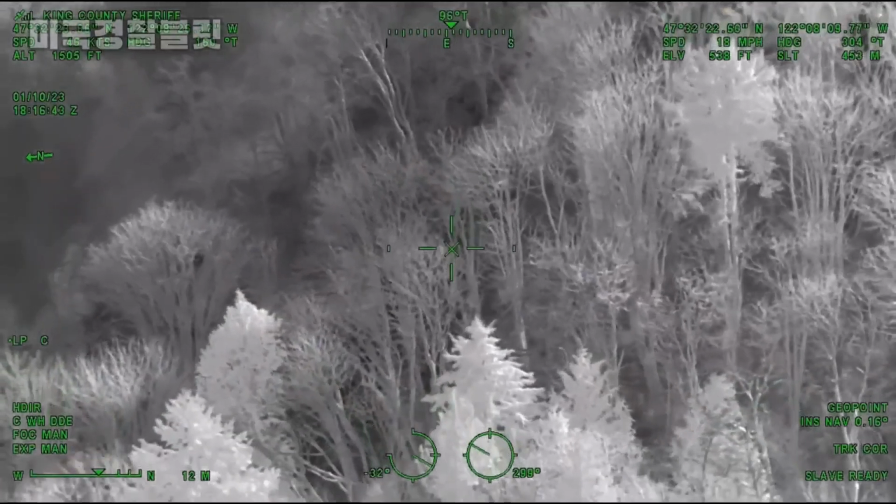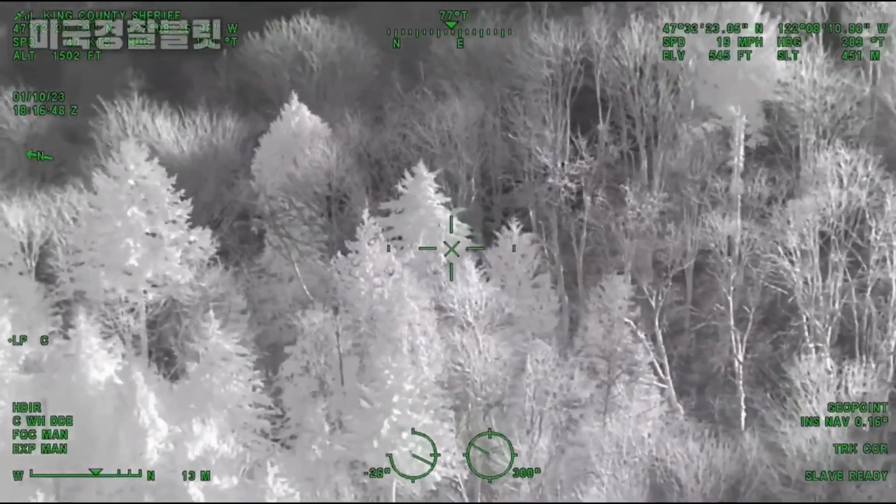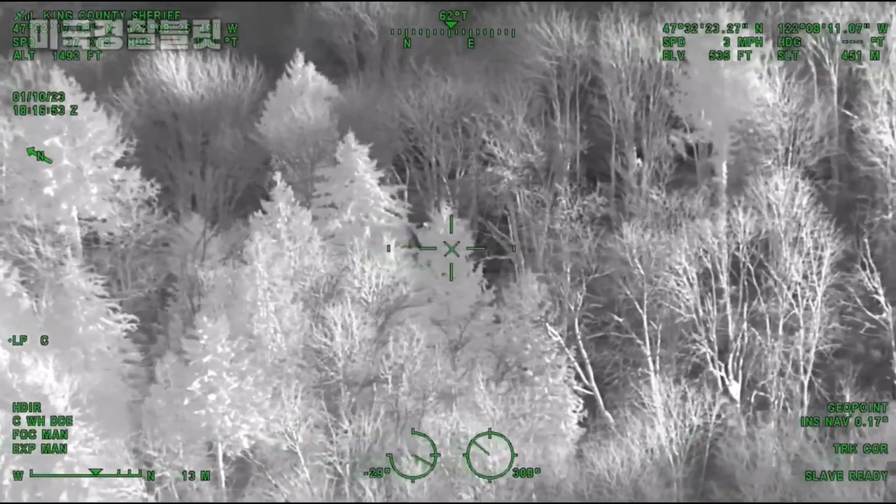What do you want? Stand by. We got one in the car in the back of the vehicle. Two or three took off down the trail. Okay, I got the other 2. You guys handle your stop. Do you want me to quit calling it then?